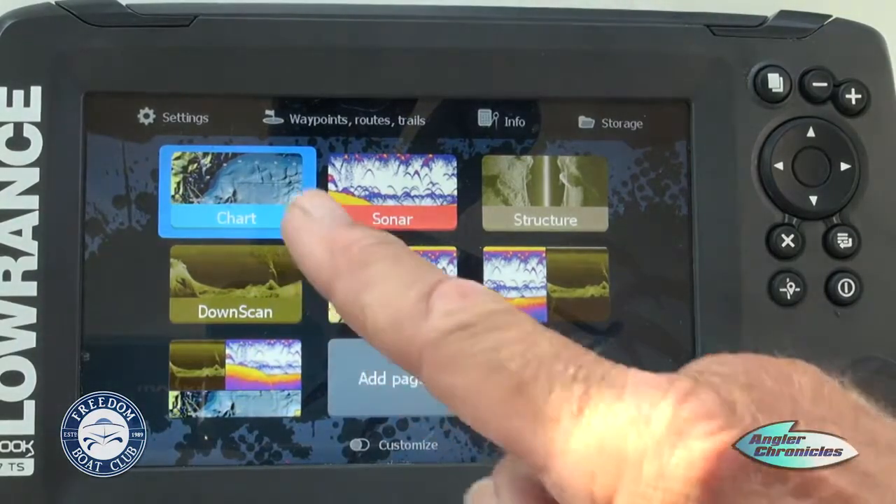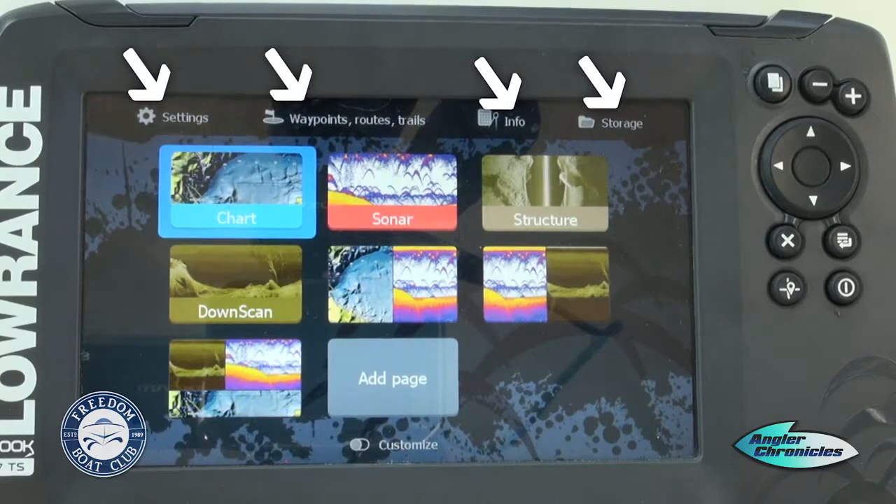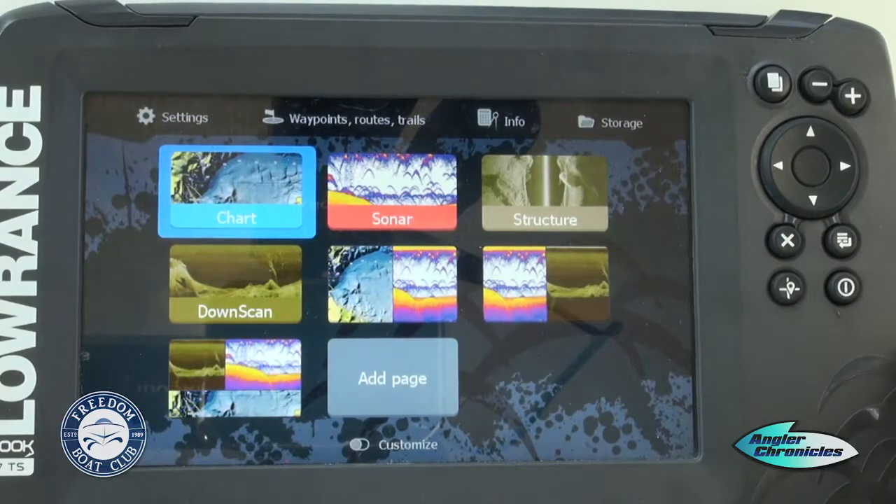As you can see at the very top, we have settings, we have waypoints, we have information, and we have storage. This unit does hold a micro SD card, and a micro SD card can bring you a host of many things. You can create waypoints on your computer at home, or people give you, load those on a SD card, you can bring them to the boat, insert that. We'll talk about that a little bit later.